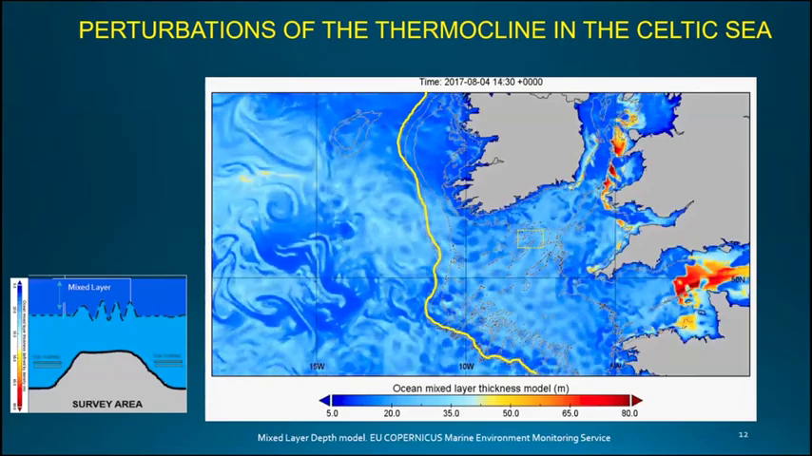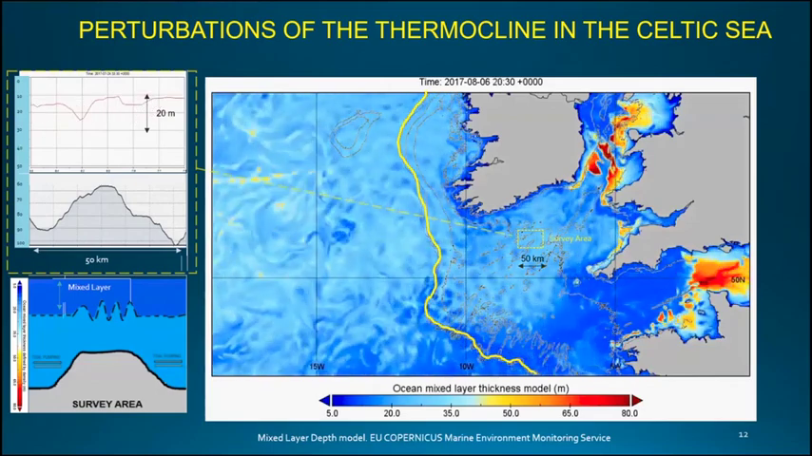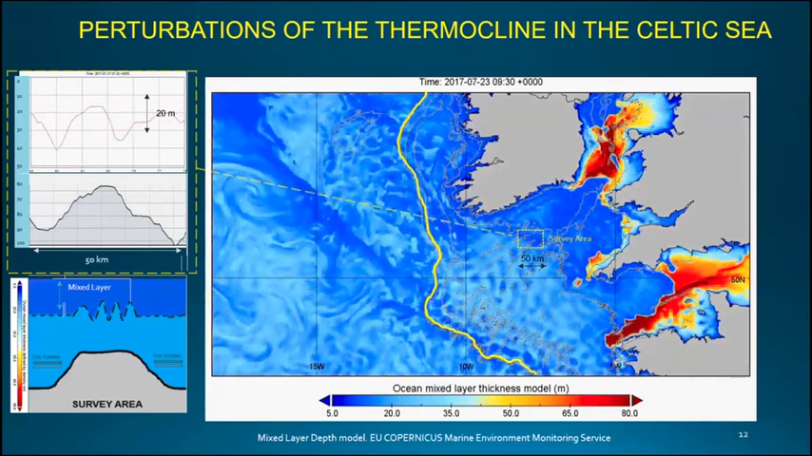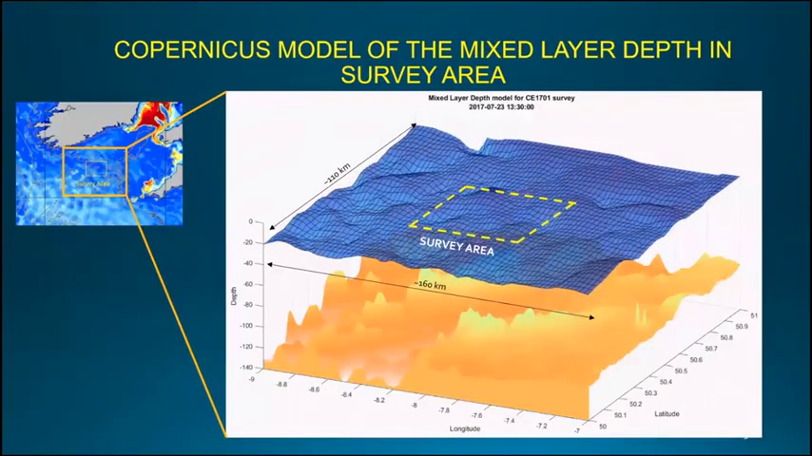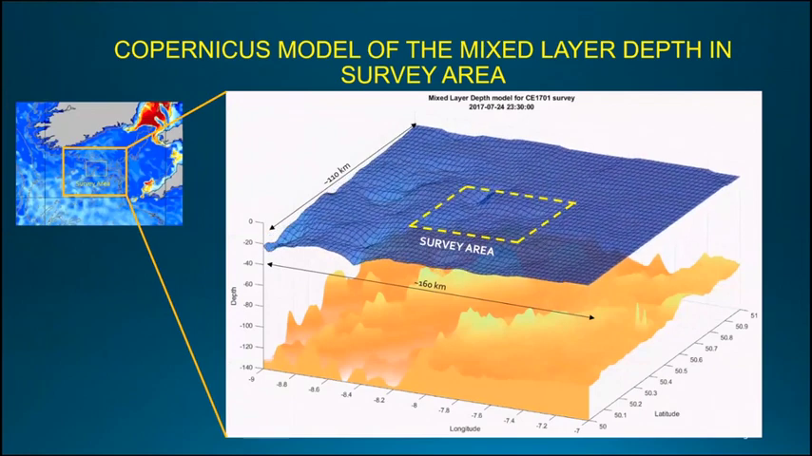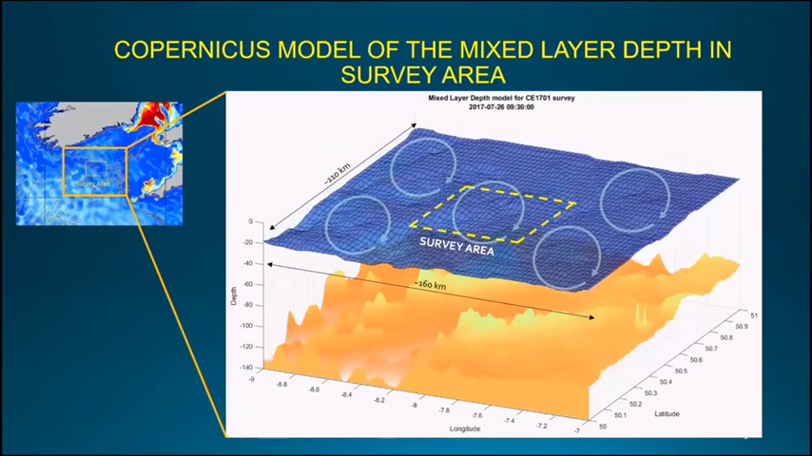We look closer into the survey area. This is the kind of oscillation we can face. The thermocline is going up and down more than 20 meters on scales of just a few kilometers. There is no way we can capture these oscillations, and this is our challenge. We need to survey this area. So this is a 3D view of the mixed layer depth, and we can see the survey area. And look at those standing waves that are oscillating clockwise around the shallow banks.